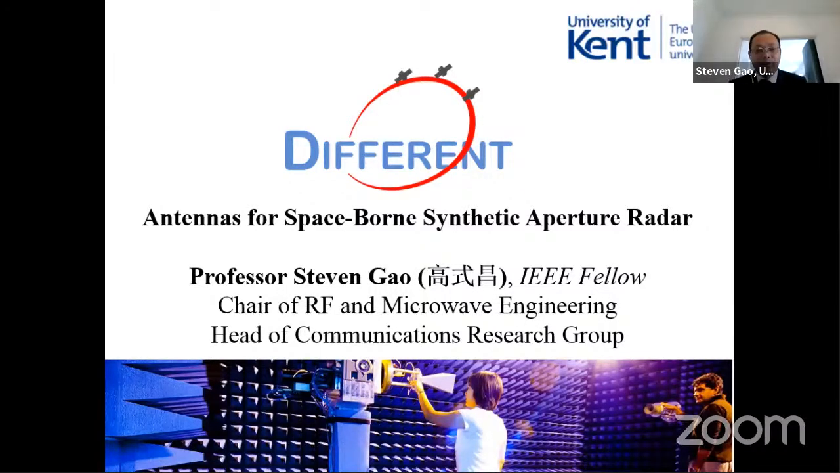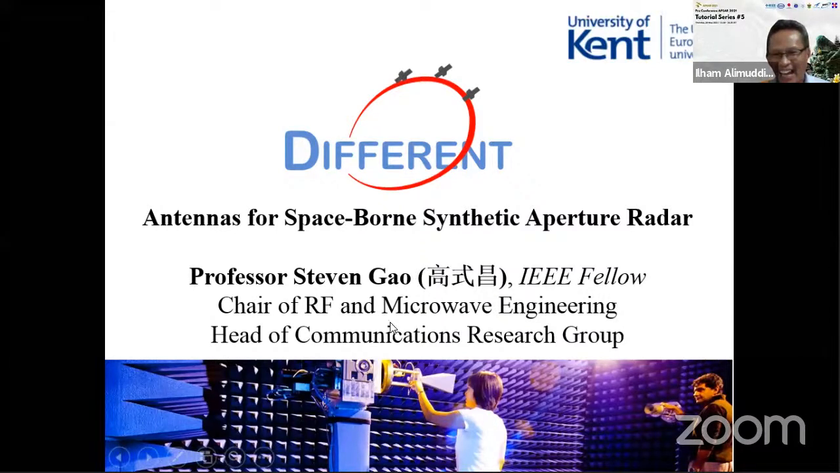Thanks to the Chairman for the introduction. Good afternoon, everyone. I know everybody's hungry now. It's late afternoon in Indonesia, and probably everybody wants to go for dinner. So I will try to keep it brief. My name is Steven Gao, originally from China, now at the University of Kent. The title is Antenna for Spaceborne SAR.